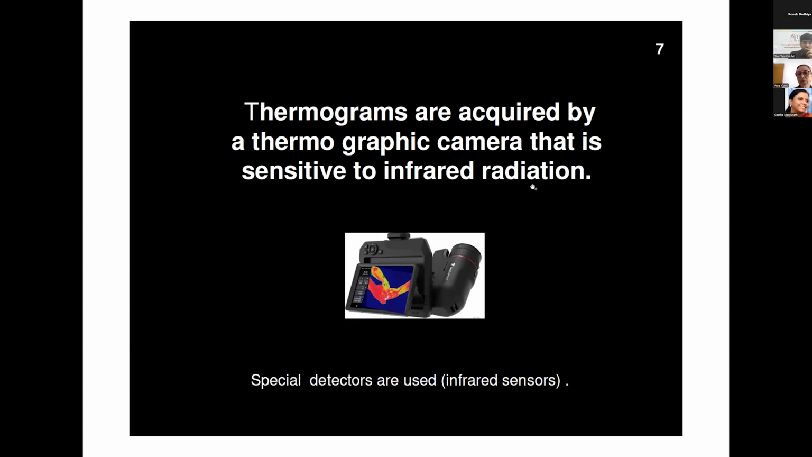It only acquires the infrared radiation that is naturally produced by anything that is not at absolute zero, anything with some motion or some internal temperature above absolute zero. So there is nothing that you put into the body under examination.